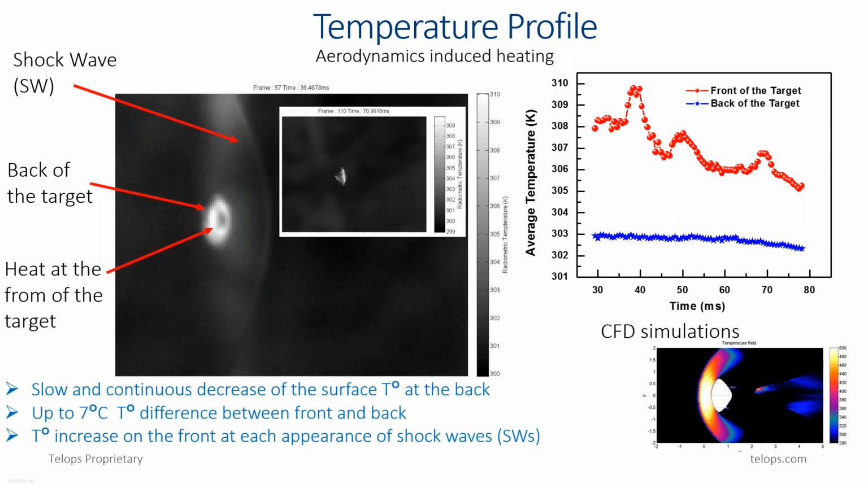We also notice here that those increases correspond to the appearance of a shock wave in the infrared image. We also did CFD simulations based on the Navier-Stokes equations, showing the temperature increase in the front of the probe, as you can see here, and then you need to solve the heat conduction equation to evaluate how this heat is transferred into the surface of the probe material.